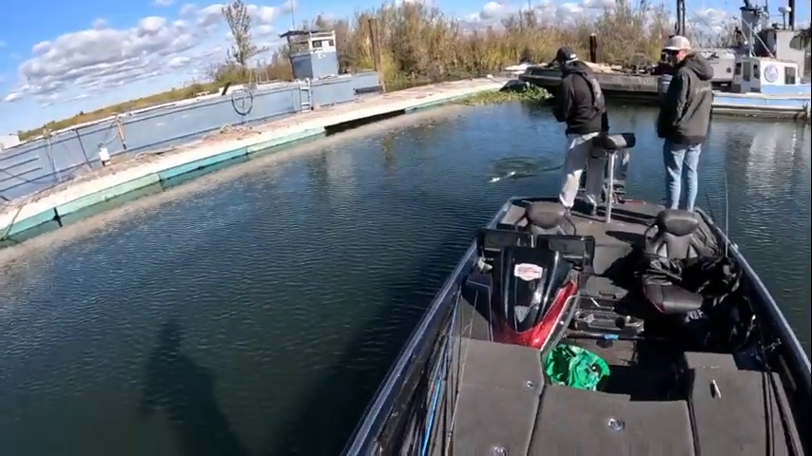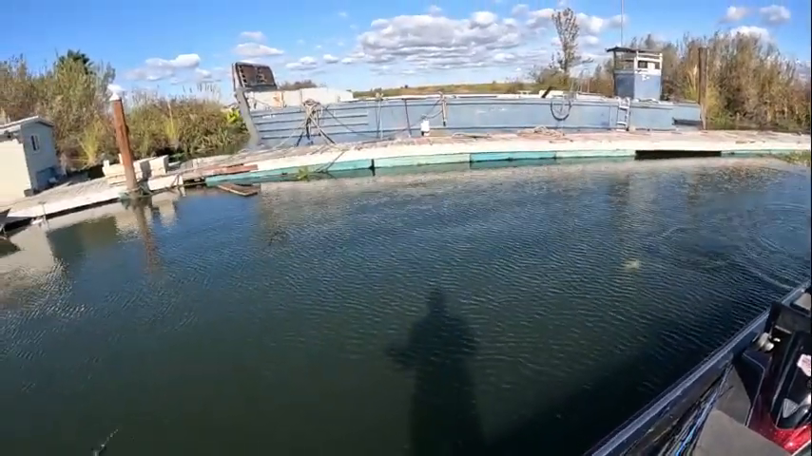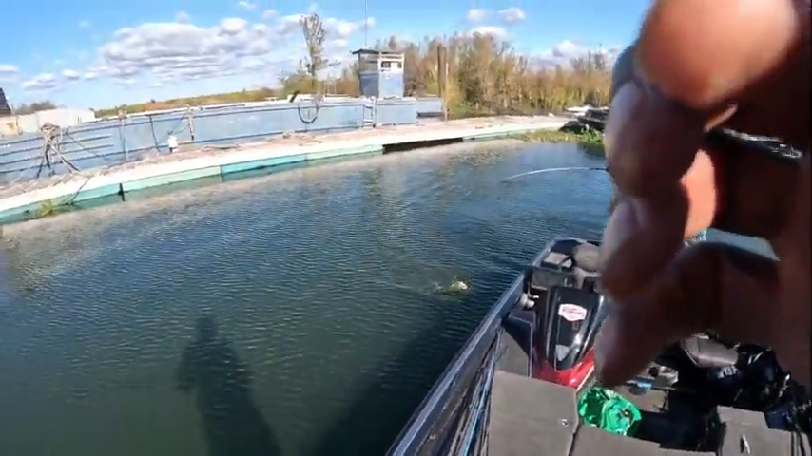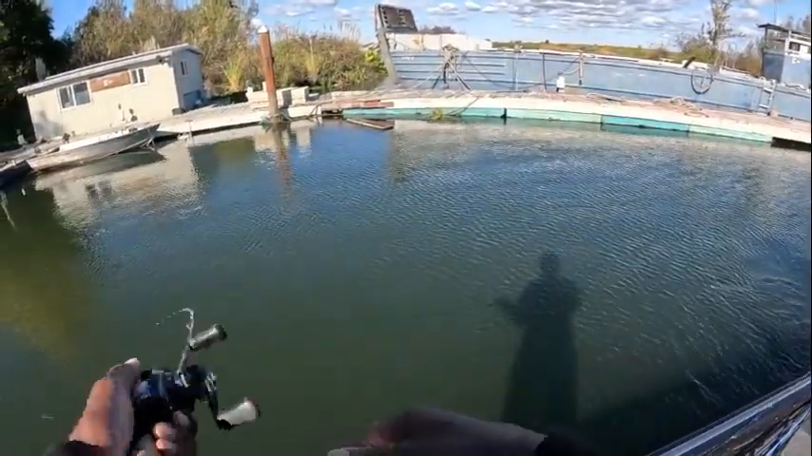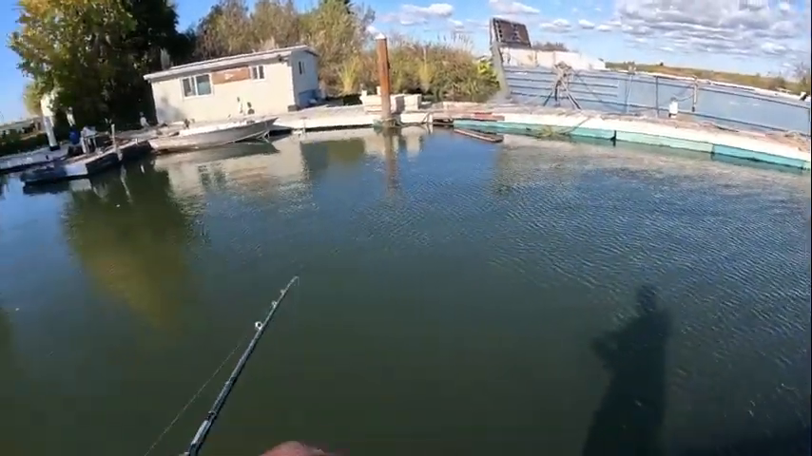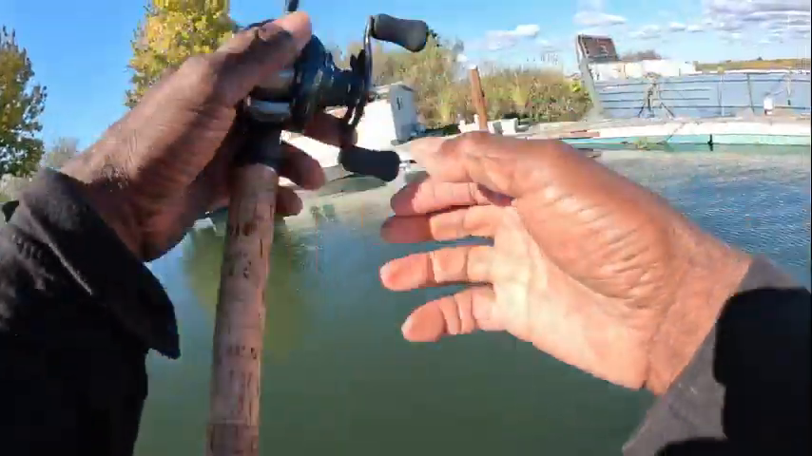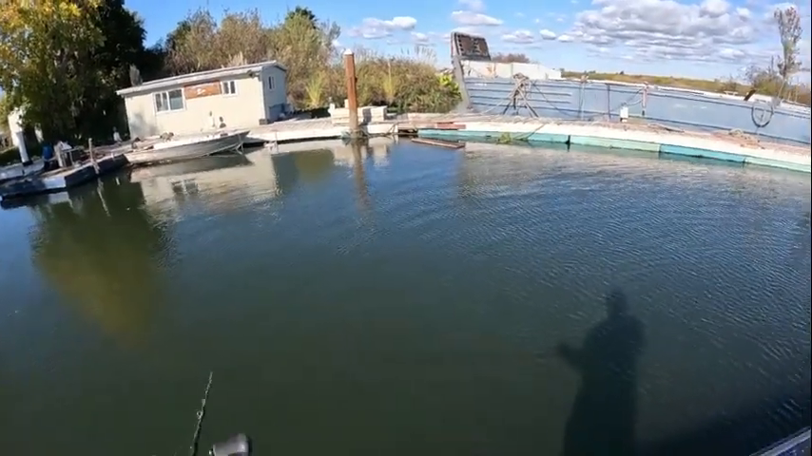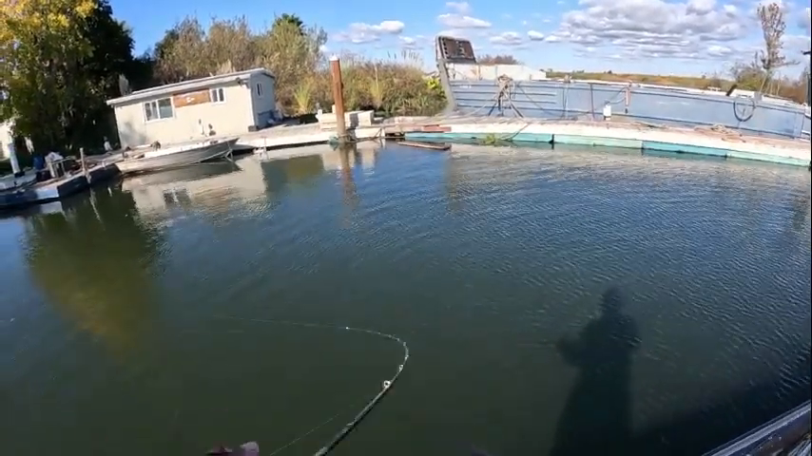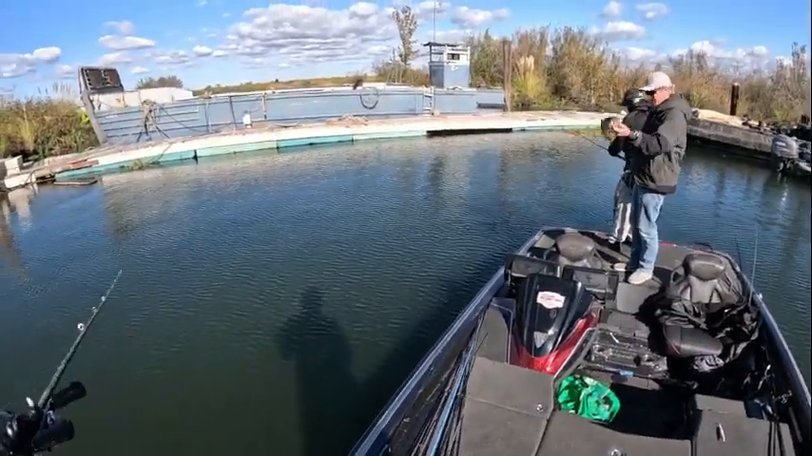All right, Reggie's on it. That was a nice fat one. Oh, that's a real nice one. Woo! Shoot, that's bigger than I thought he was. Yeah, the way he took it made it harder to bring in. These little hooks get into everything. Oh, I had one. That's a nice one. He's almost 3. Nice.